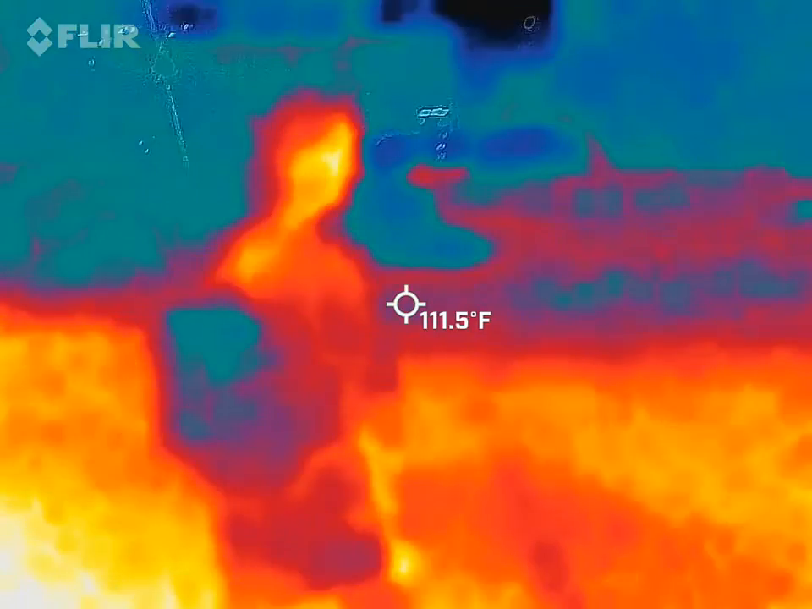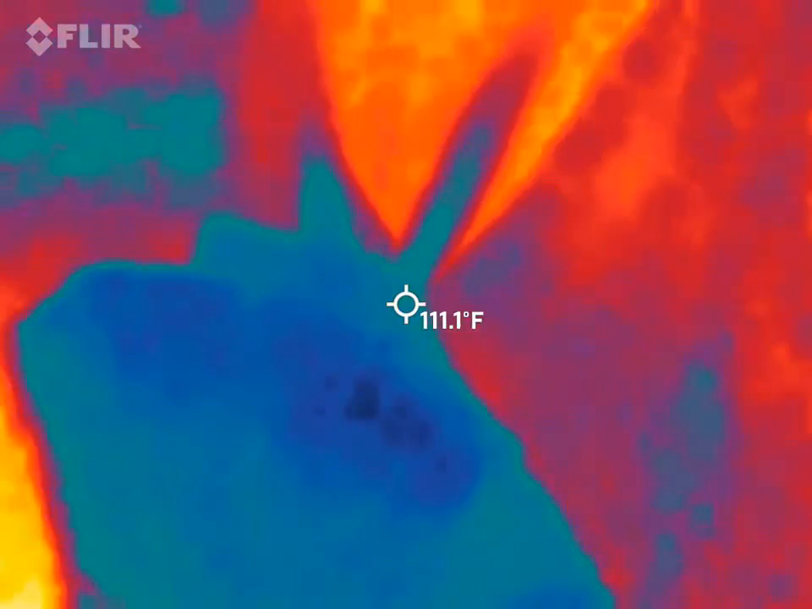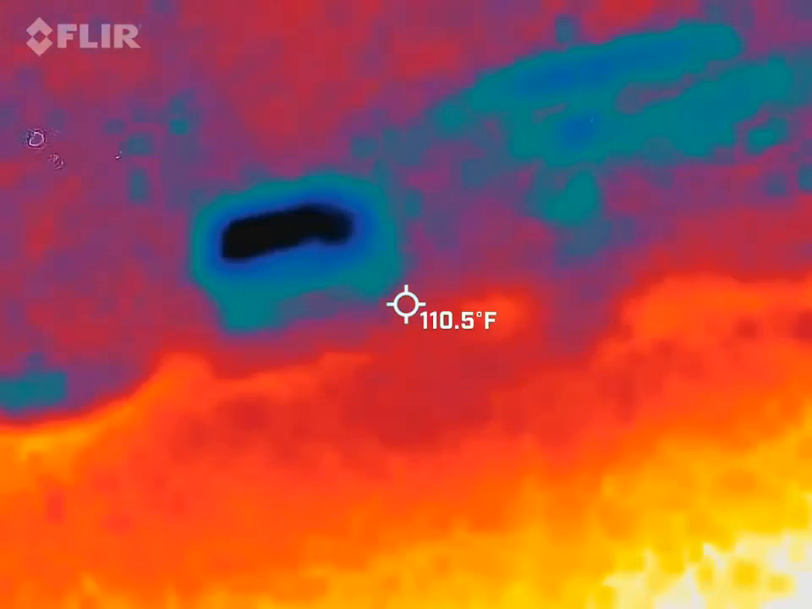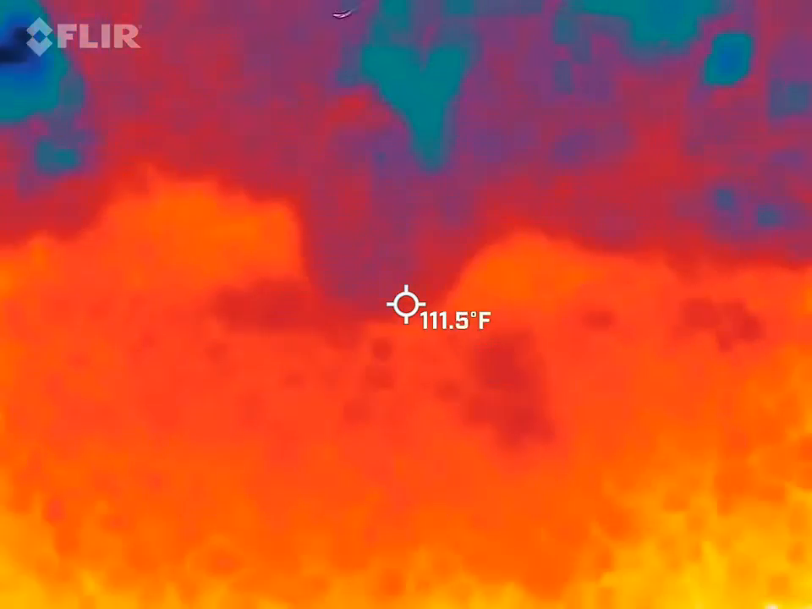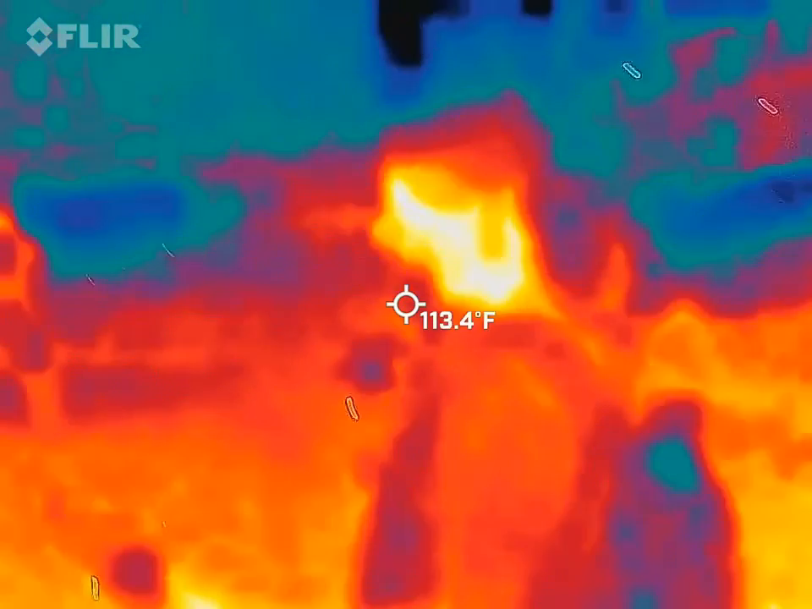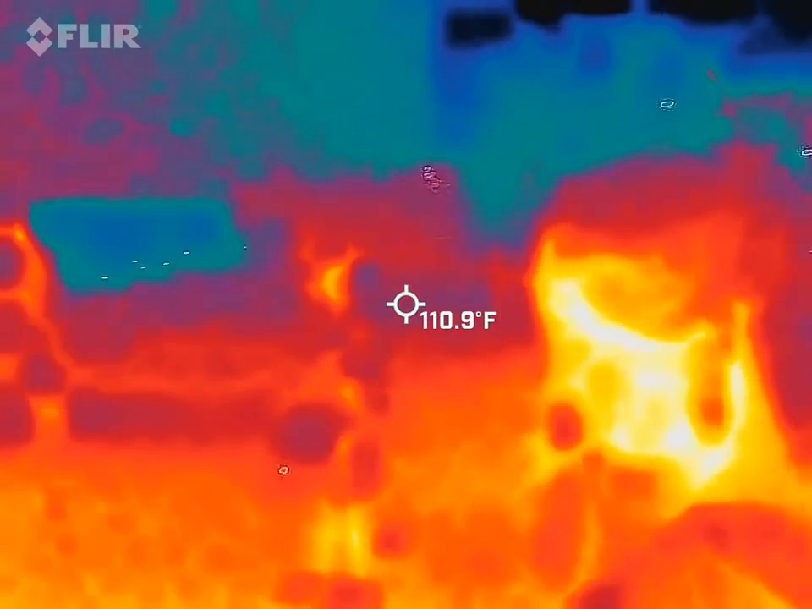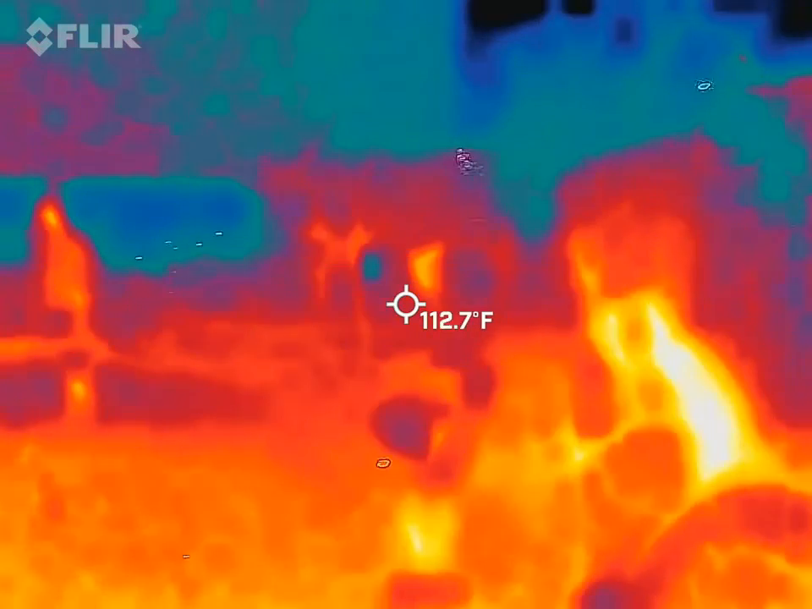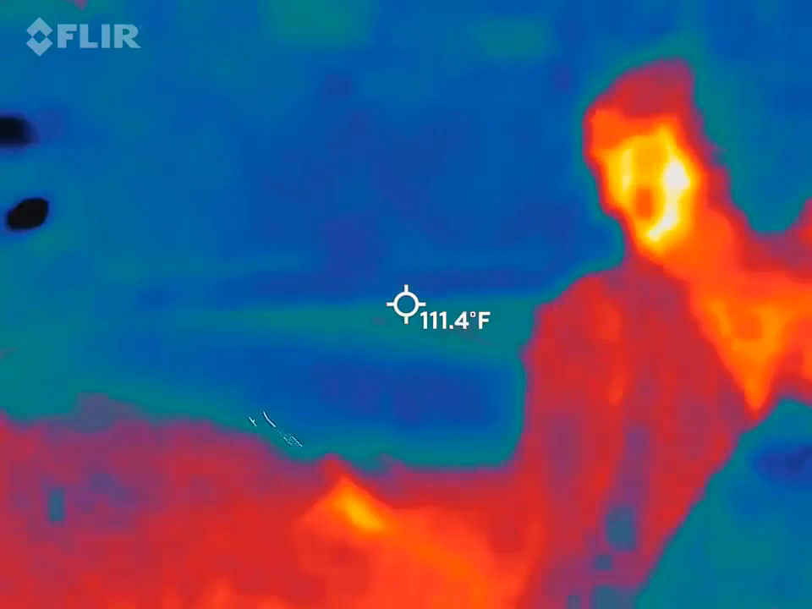I feel like such a creeper when I have it on other people, because I had it on the other couple and I was just like this and they started kissing. I was like, okay. It's like this is weird. Something big. Okay.